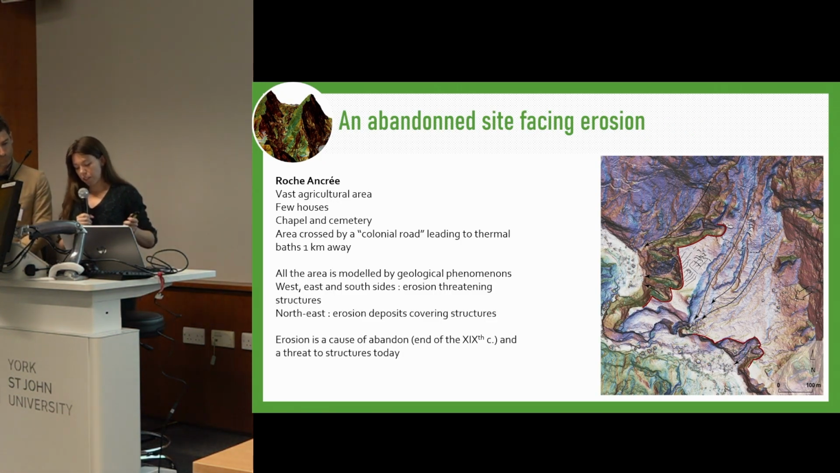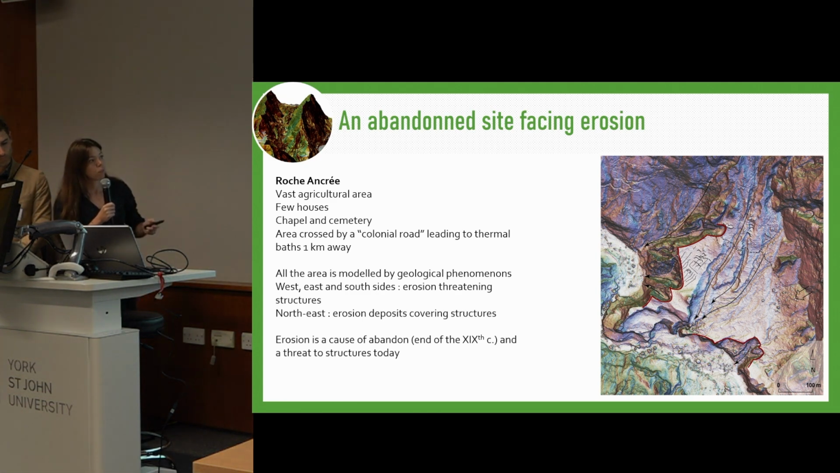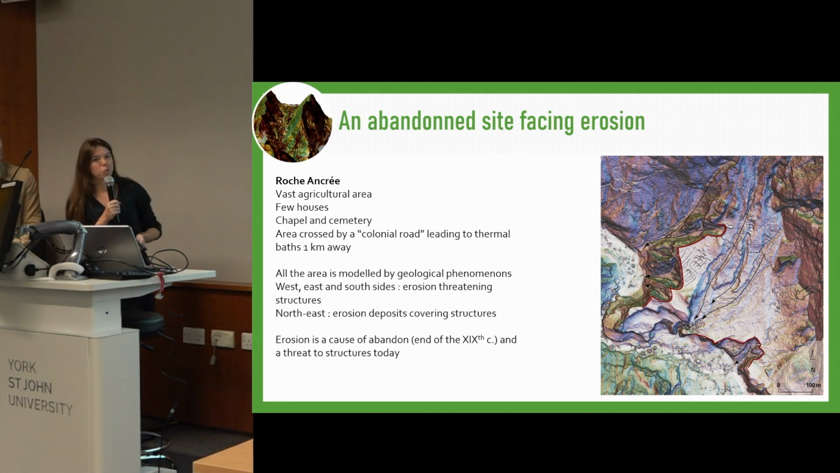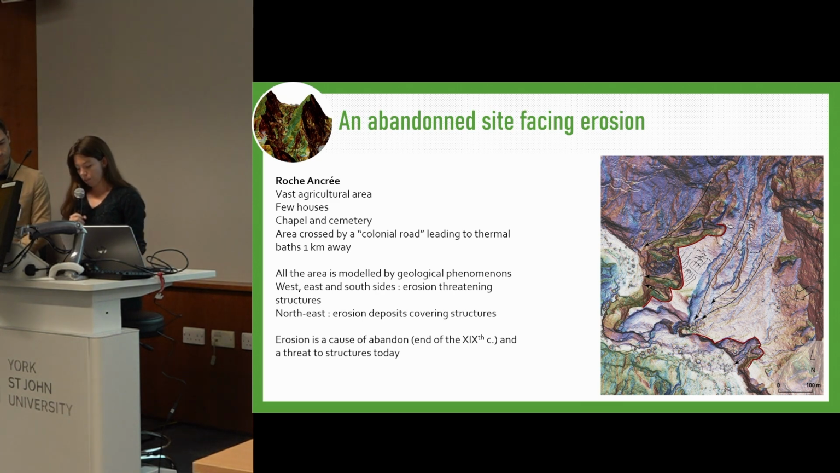Another type of site is an abandoned plateau facing erosion. As you can see, all of the plateau is vastly man-made, once again. It is a vast agricultural area, and we have found some structures with a chapel and a cemetery. It was all abandoned because of erosion and flooding, according to archaeologists and geological expertise.